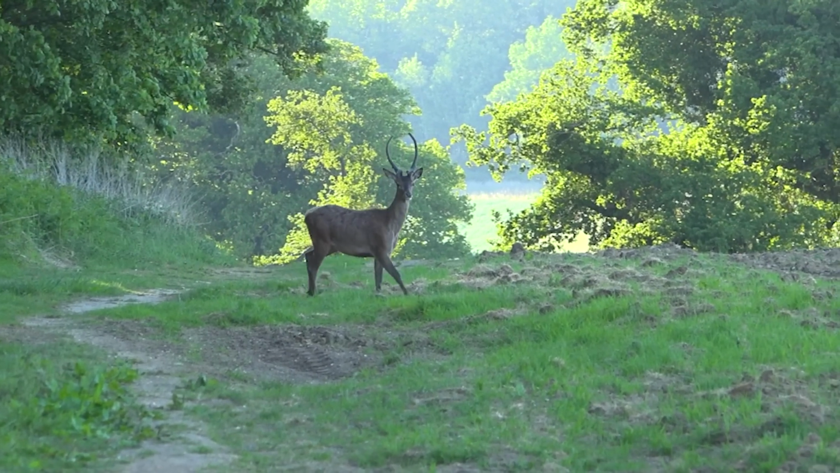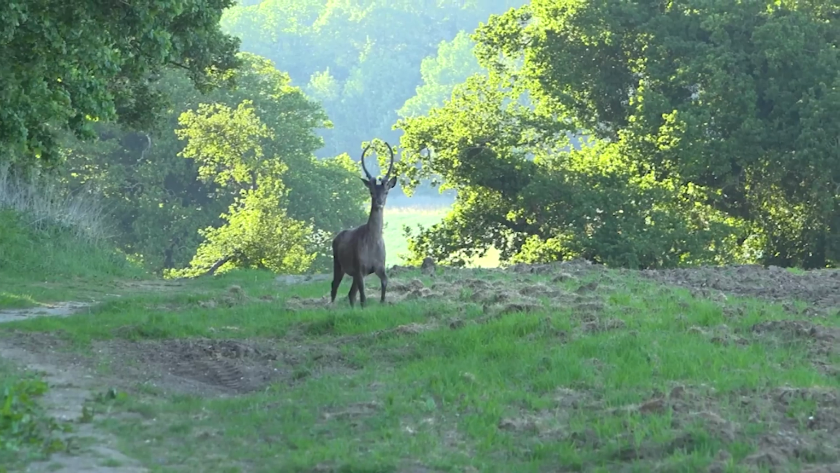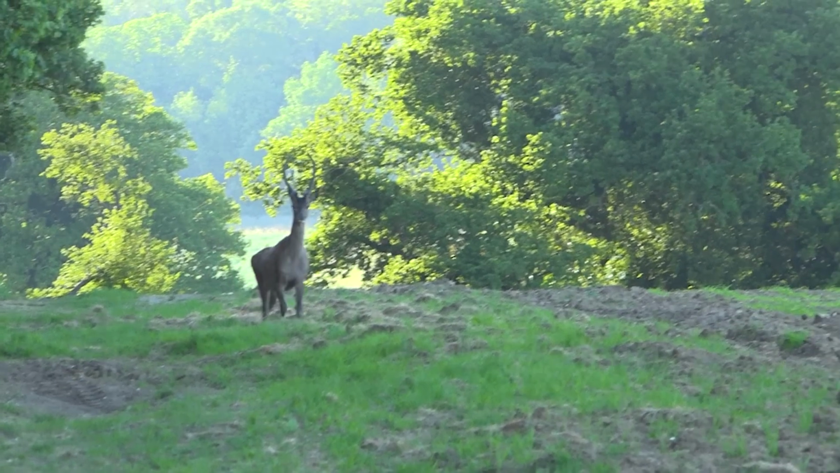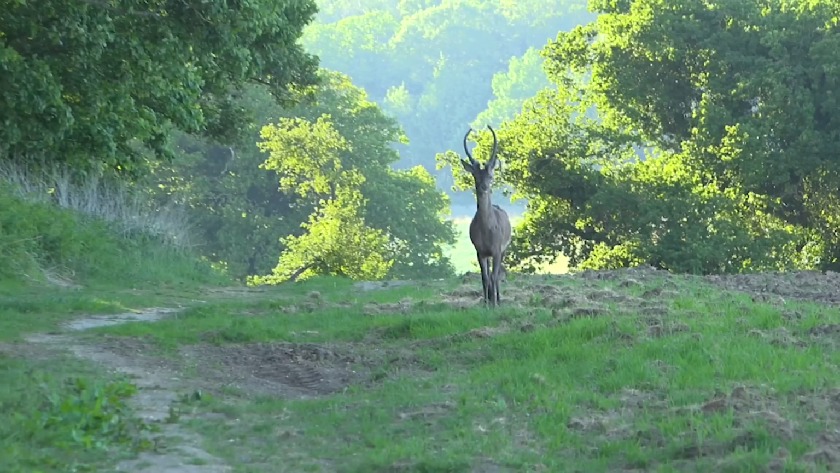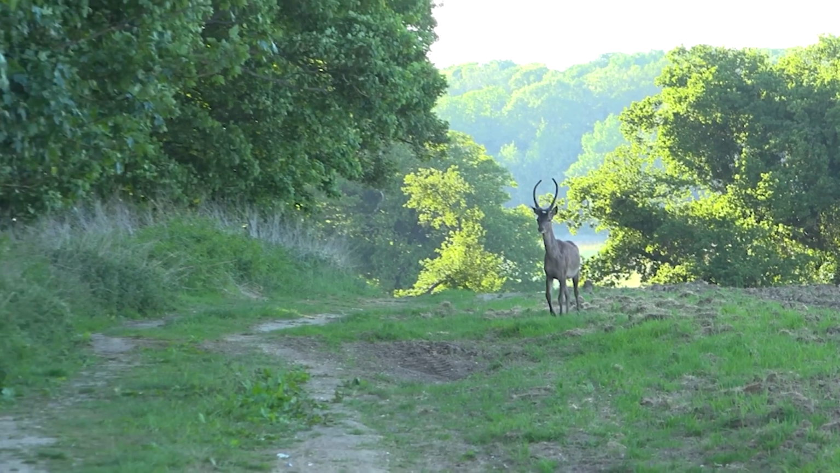Got the wind pretty much blowing from us to him at the moment, but he can't quite work out what we are. I think what we'll do is we'll step out into the field and try and push him back into the wood.